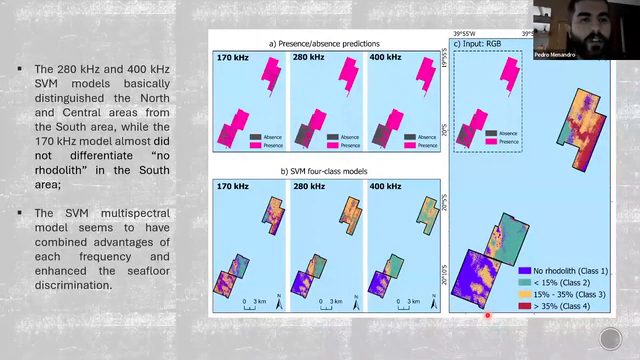The outputted SVM model. The model predictions were based on presence and absence. This is for single frequencies and multi-frequency. SVM models for four classes, so single frequency and multi-frequency.